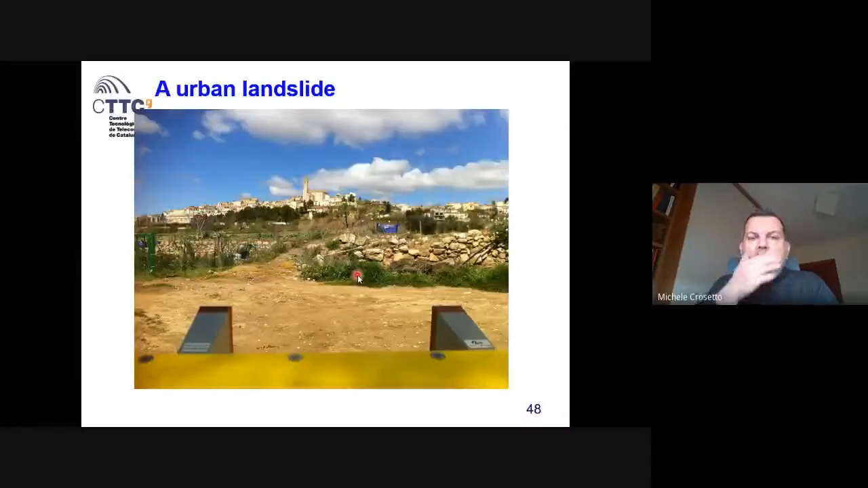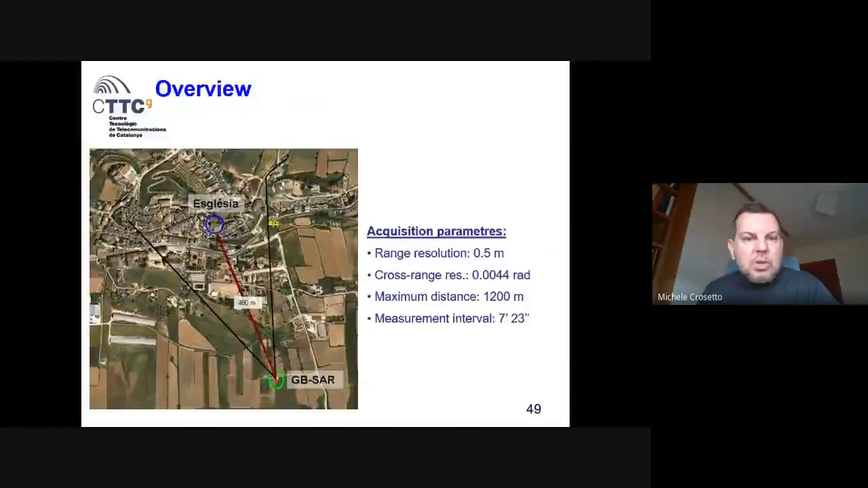We decided to install our radar outside the small town in the countryside, at more or less half a kilometer from the town center. These are the parameters of the acquisition.